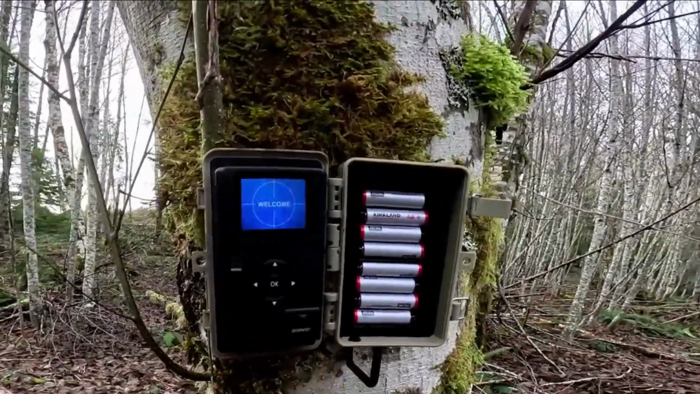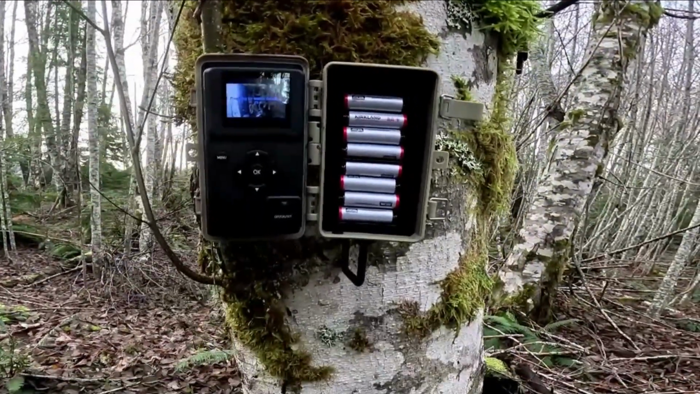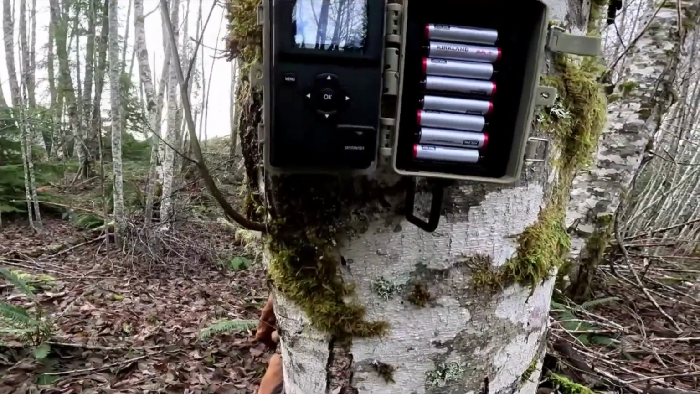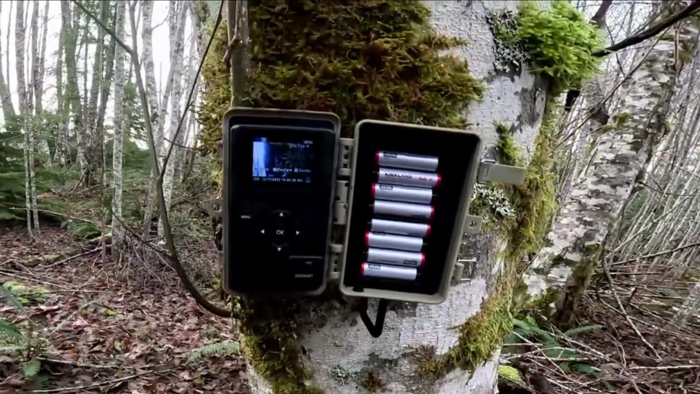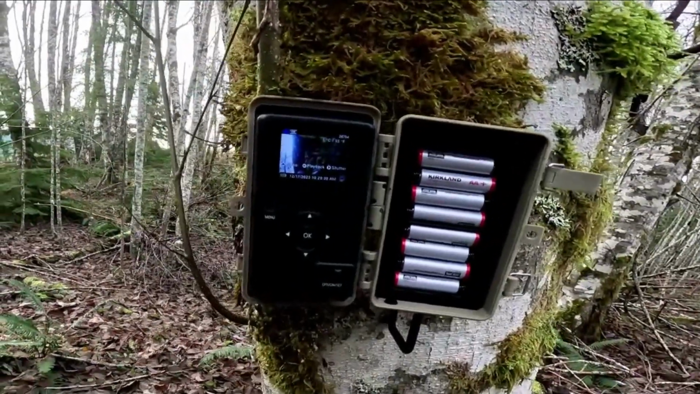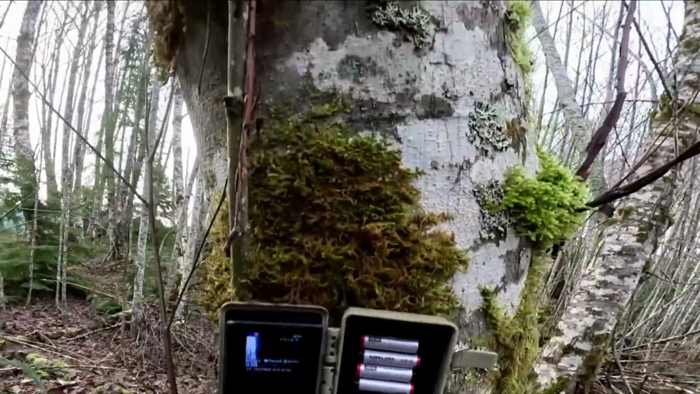See if it's still working. Yay, it's still working. Cool. And looks like batteries. I might put some new batteries in there. But yeah, we've definitely got a bunch of stuff on there.